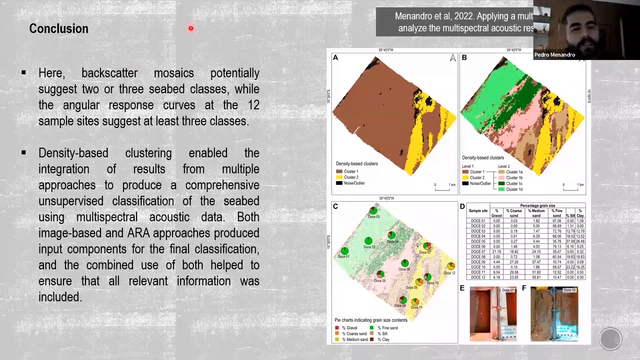So to conclude, backscatter mosaics potentially suggest two or three seabed classes, while the angular response curves at the 12 sample sites suggest at least three seabed types. And density-based clustering enabled the integration of the results from multiple approaches to produce a comprehensive unsupervised classification of the seabed using multispectral backscatter.